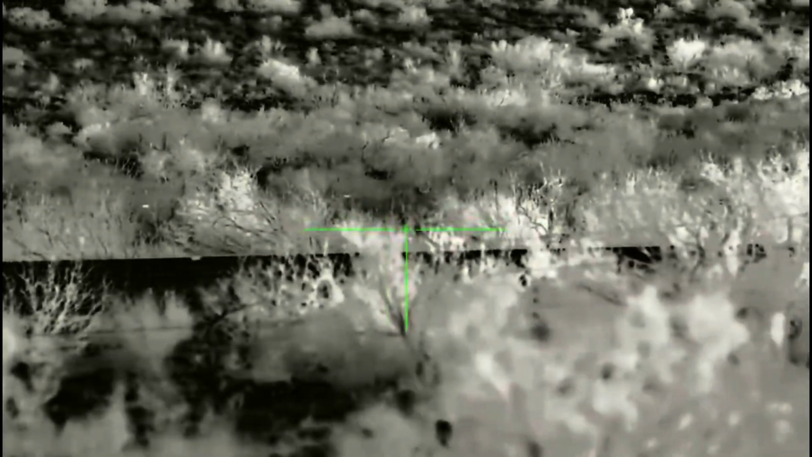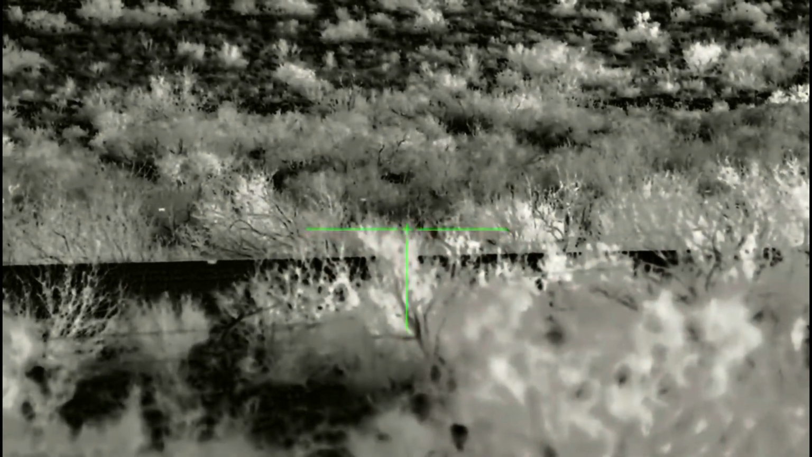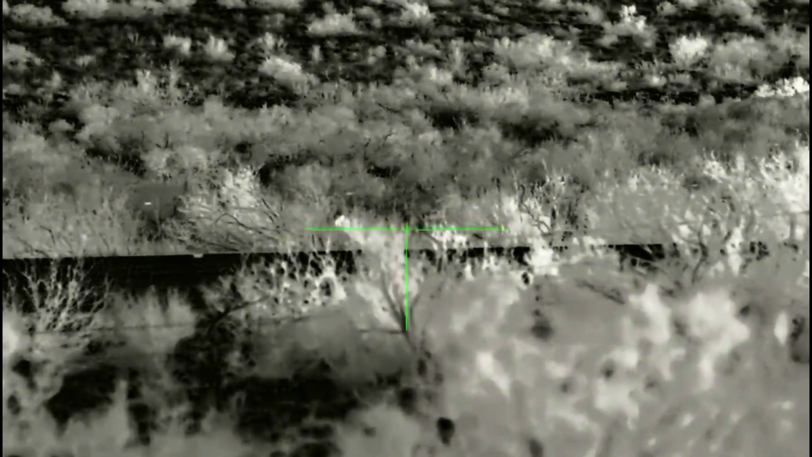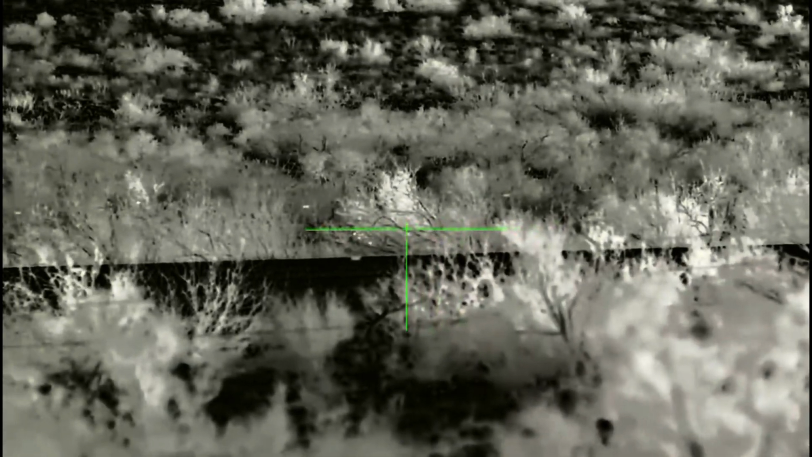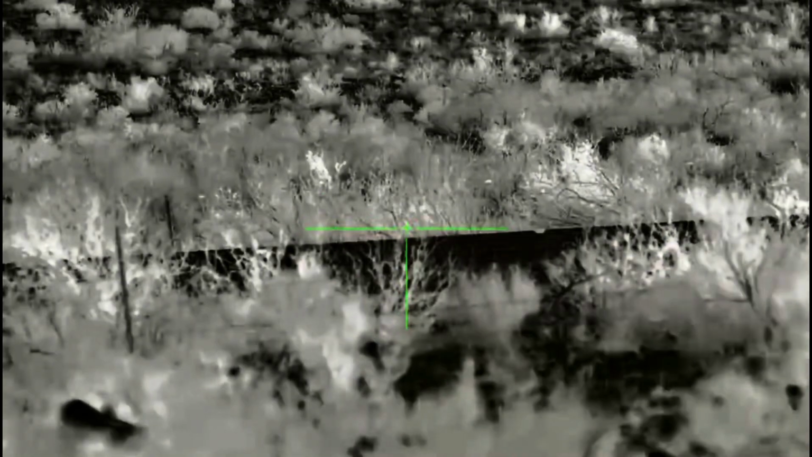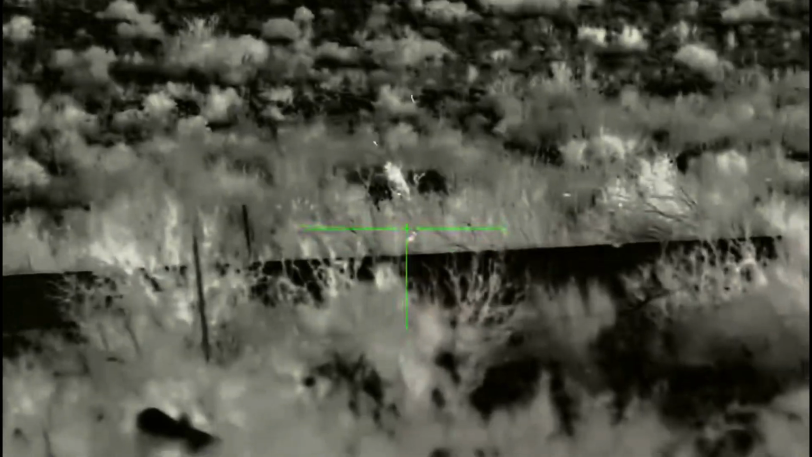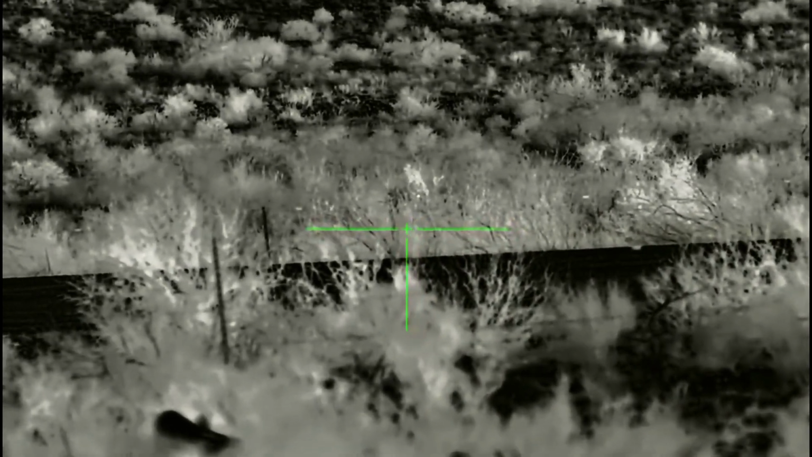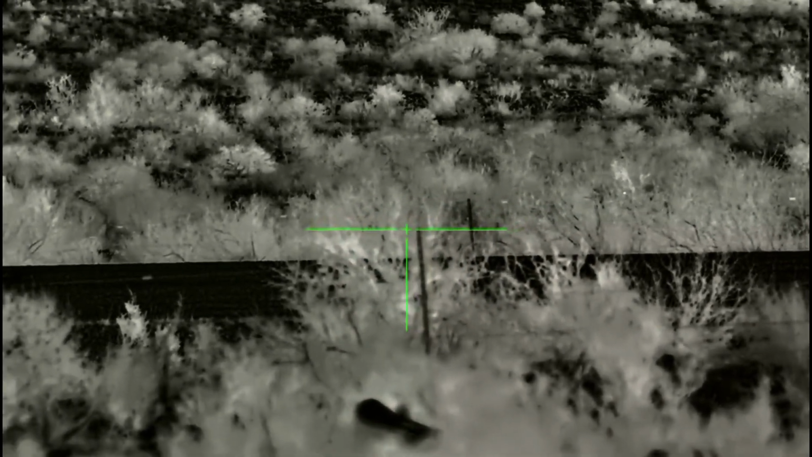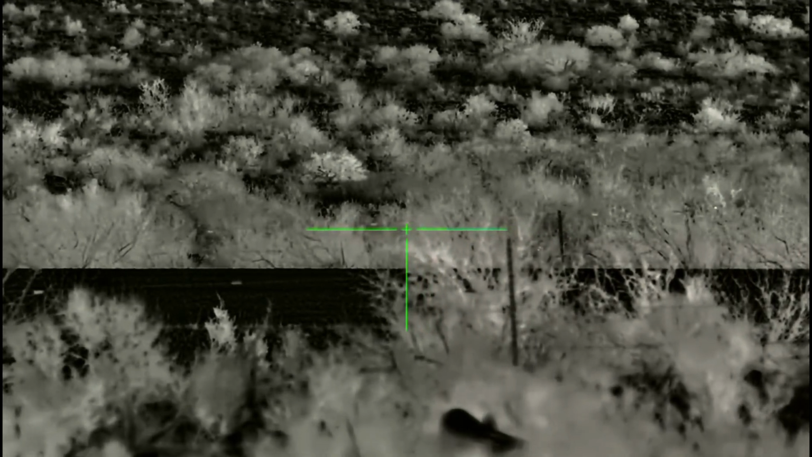Oh, he's still moving. Look at him over there. Can you see him? He's still flipping. Okay, sorry, I gotta get him. He's running. There we go. Oh, nope, he's still moving. He's still running. No, he's running. Or he's going. I can't hit him. He's behind all that brush right there, but he's walking to the left.